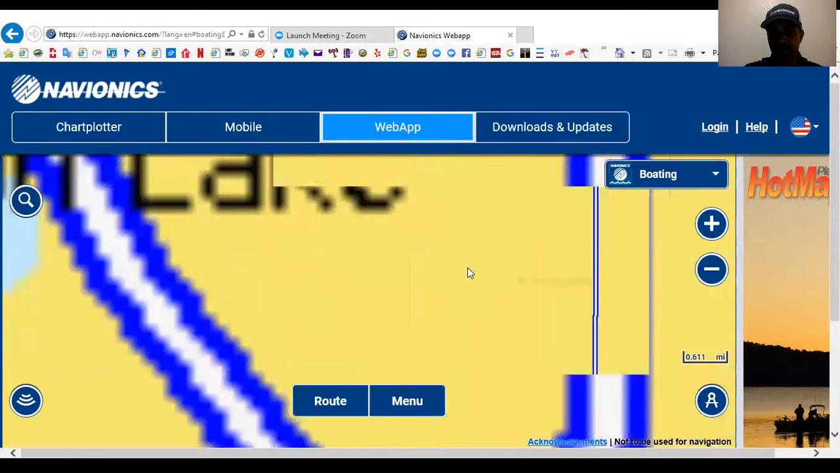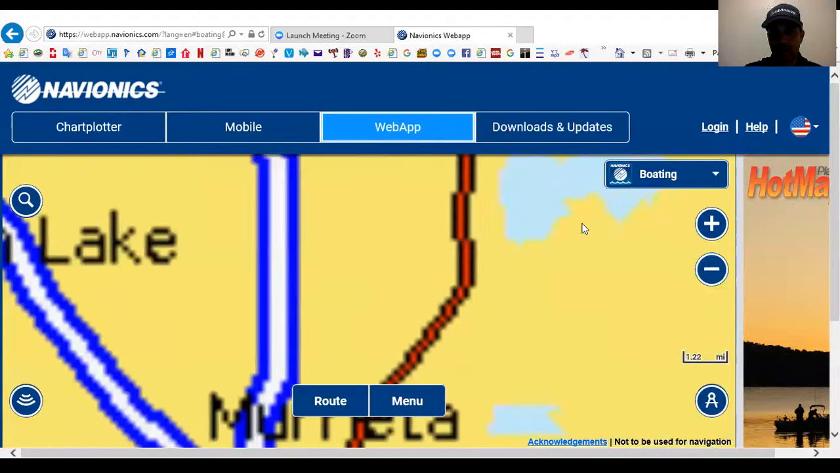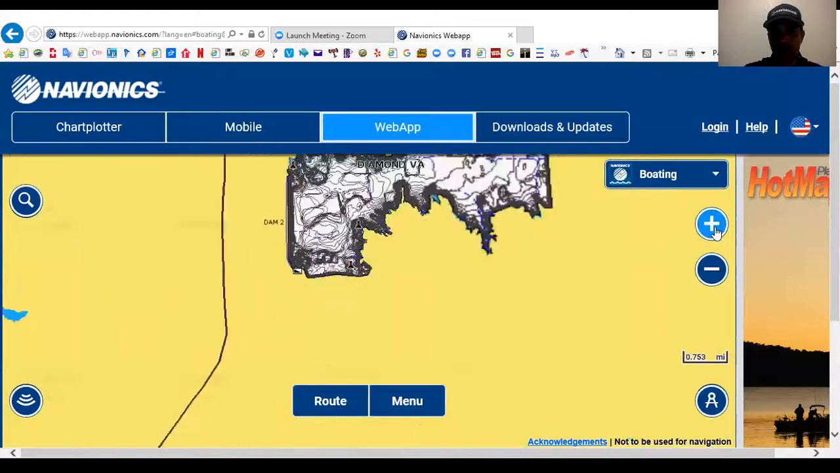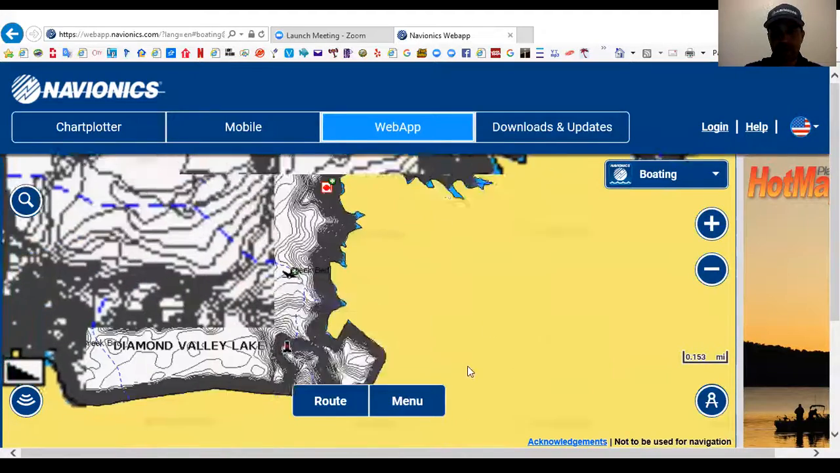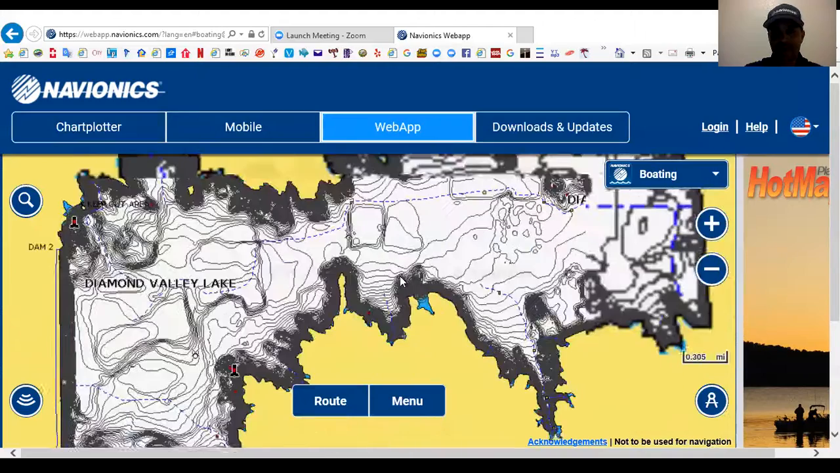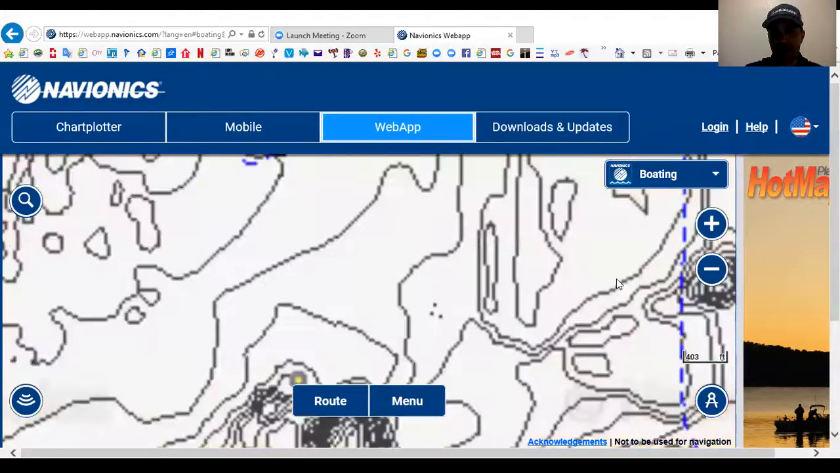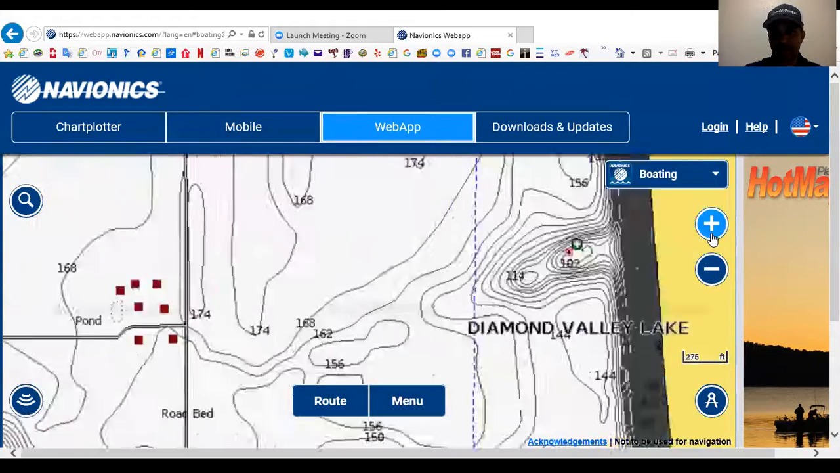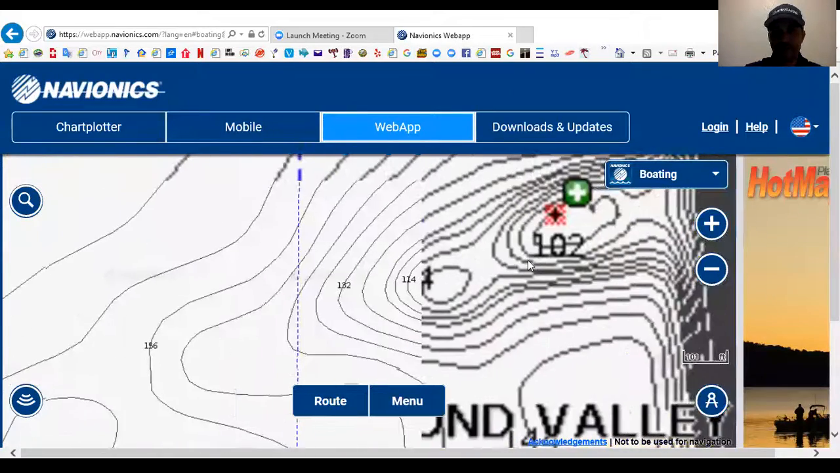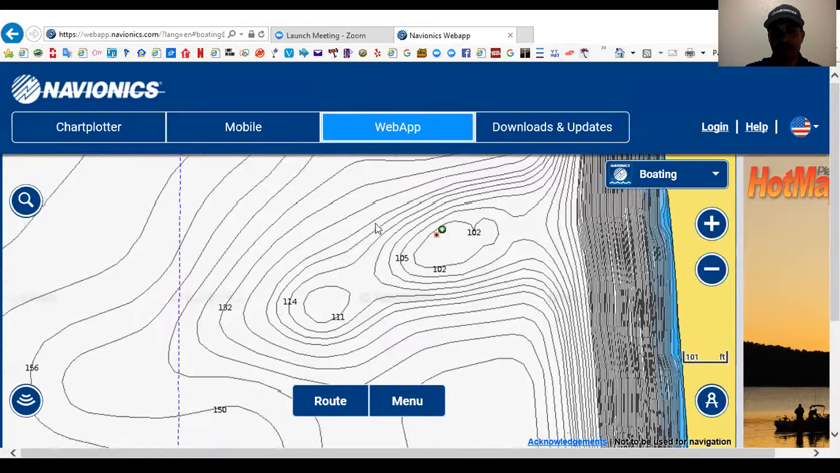I'm going to zoom in, and this is the same software that's available in your unit. But what you can do at home is actually start planning out your day. So this is that same map of Diamond Valley Lake. Matter of fact, I'm going to show you that point. It's right here off of the East Dam that I showed you in the PowerPoint presentation. Because I mapped it using Navionics, it shows you this is that exact long sloping point with those 2 humps and the channel swing.